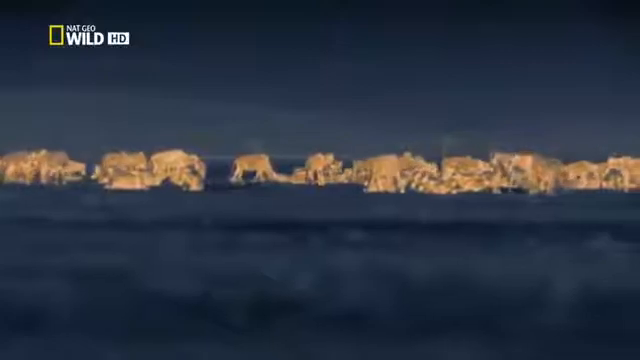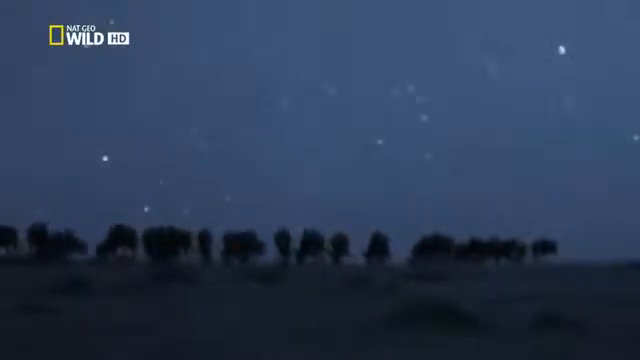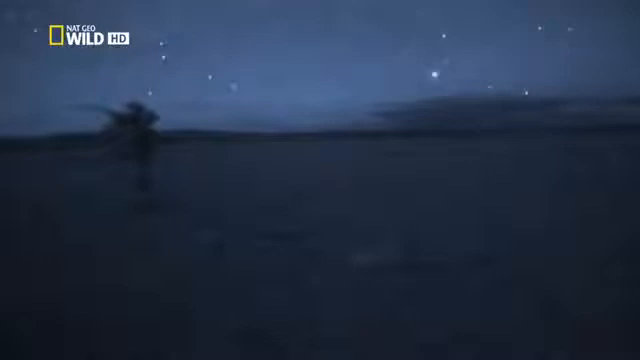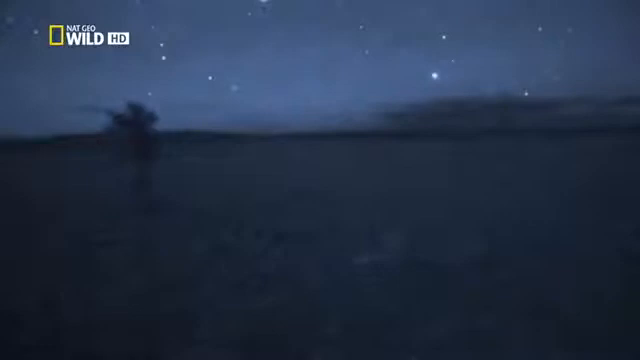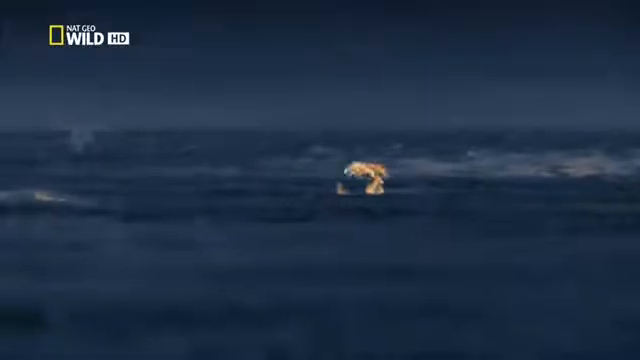The wildebeest relax, unsuspecting. To the lioness, the wildebeest are silhouettes against the stars. But to the wildebeest, 60 meters away, she is completely invisible. We can only see her with the aid of infrared light, or with the thermal camera. The wildebeest have no idea what's about to happen.